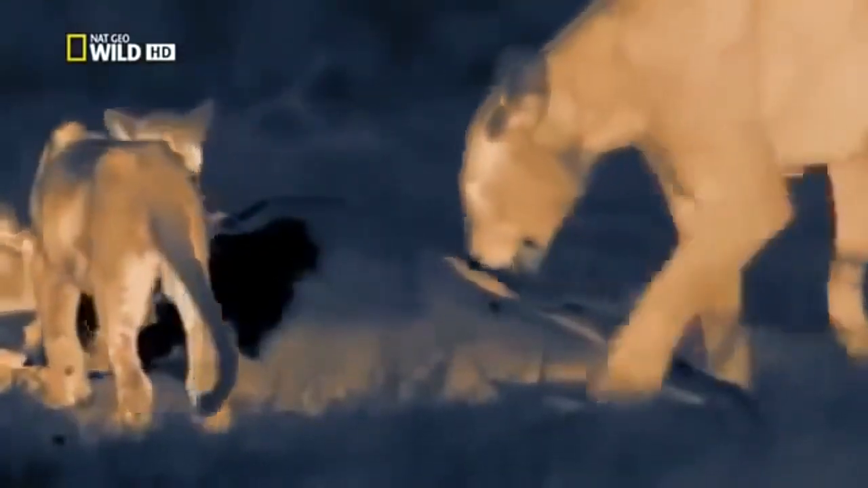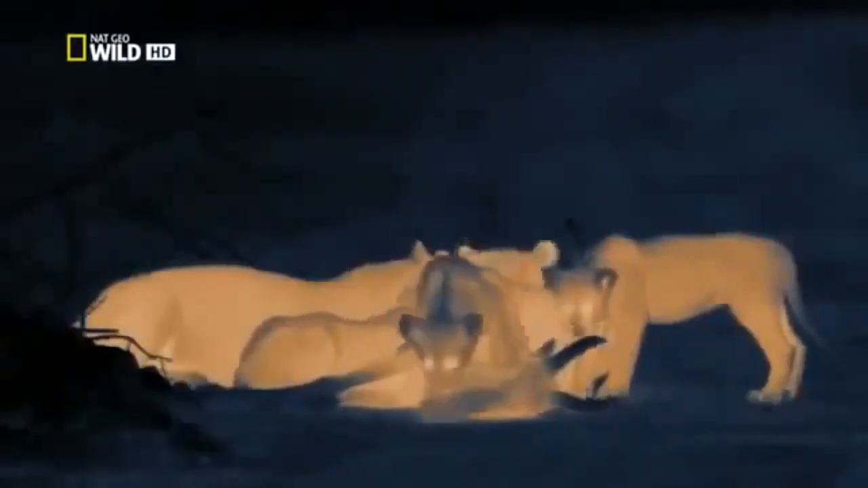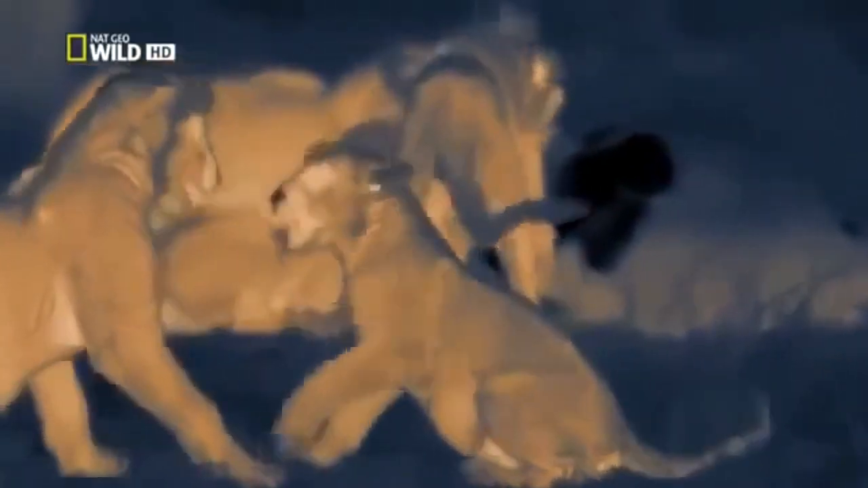The cubs gain an anatomy lesson. They smell, touch, and learn to recognize a topi. They can practice killing moves they'll need later in life. At this age, playing with their food is a valuable part of their education. It'll be a while yet before their mothers will let them near a hunt. In the meantime, they supplement their meat with some milk before bed.